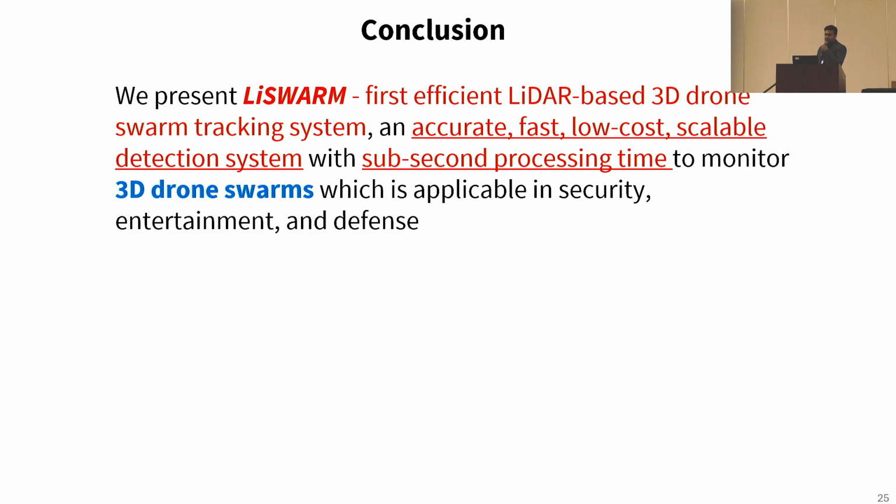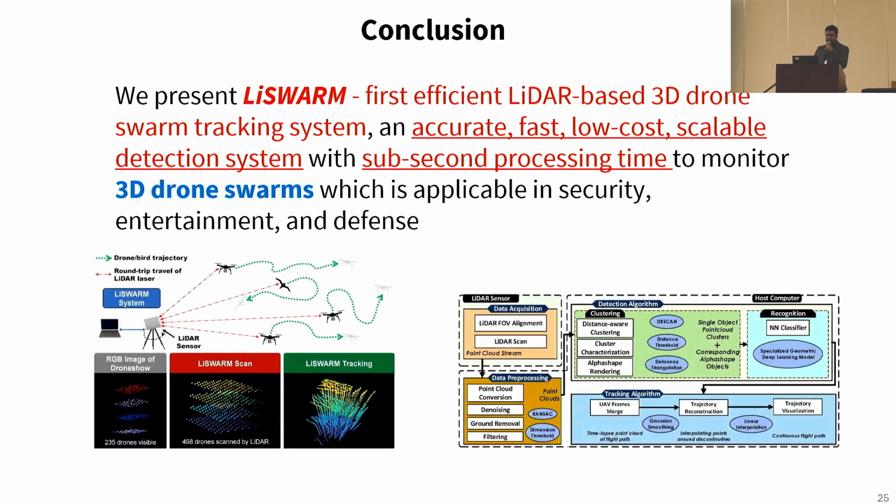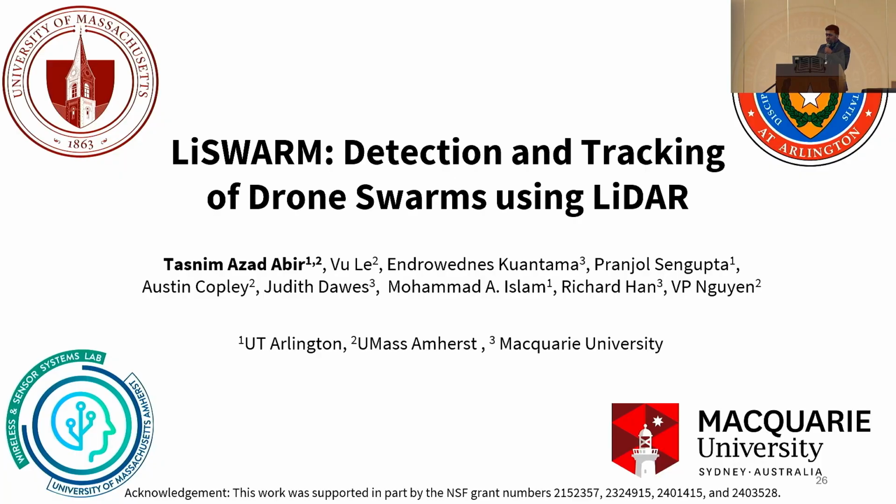Finally, in conclusion, we present LiSwarm, the first efficient LiDAR-based 3D drone swarm tracking system, an accurate, fast, low-cost, scalable detection system with sub-second processing time to monitor 3D drone swarms, which is applicable in security, entertainment, and defense. Thank you.